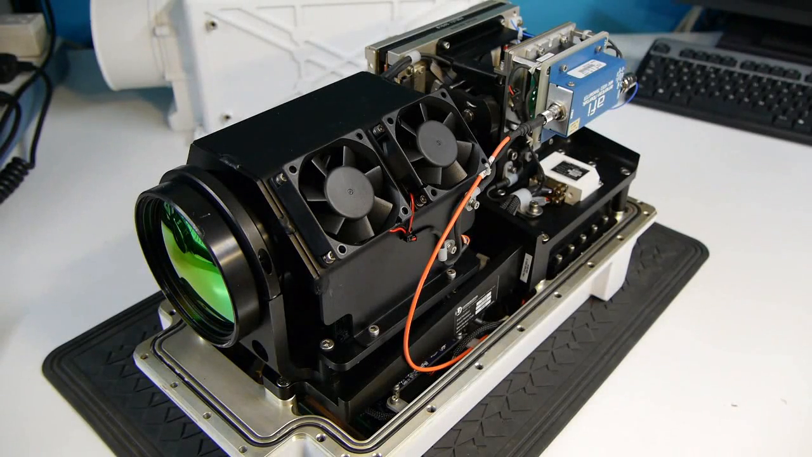Okay, so now we've got the cover off, we can see the layout of the internal components. It's immediately obvious the quality of construction that's been used. Everything is milled from aluminium and the whole thing just oozes quality. I'm going to start by looking at the lens.